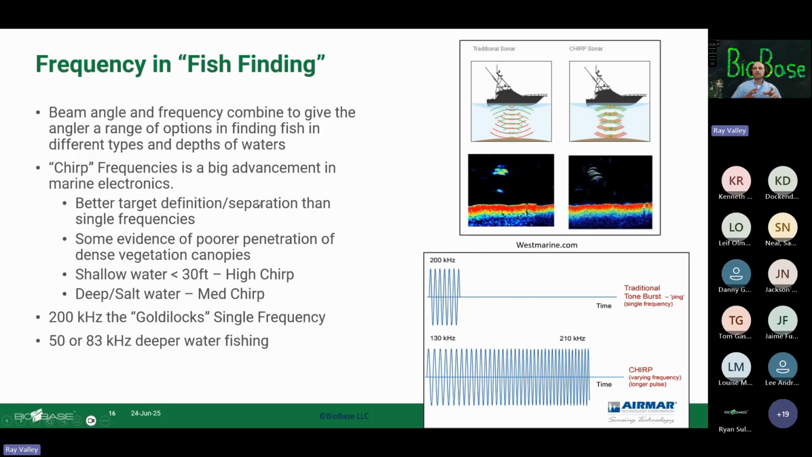The frequency of your sonar unit is a key fishing strategy, and their beam angle and frequency combine to give an angler a range of options in finding fish in different types and depths of waters. In the last 10 years or so, you're hearing more and more this concept of chirp. And what is chirp? Chirp is an abbreviation for compressed high intensity radiated pulse. This is a great schematic from West Marine, and down here is a schematic from Airmar.